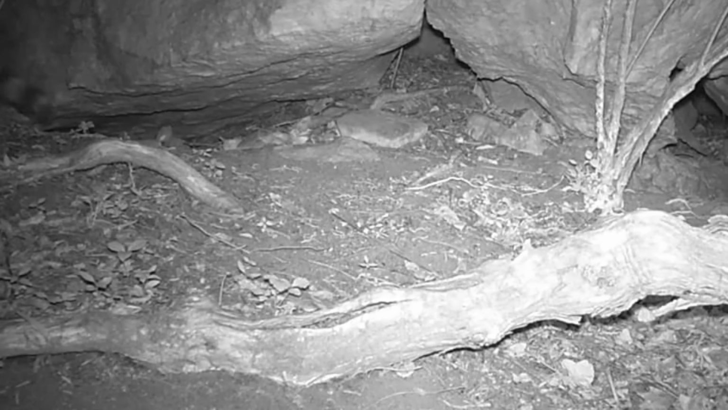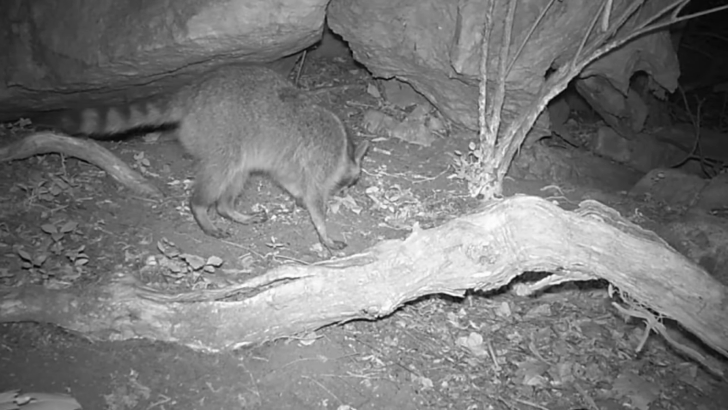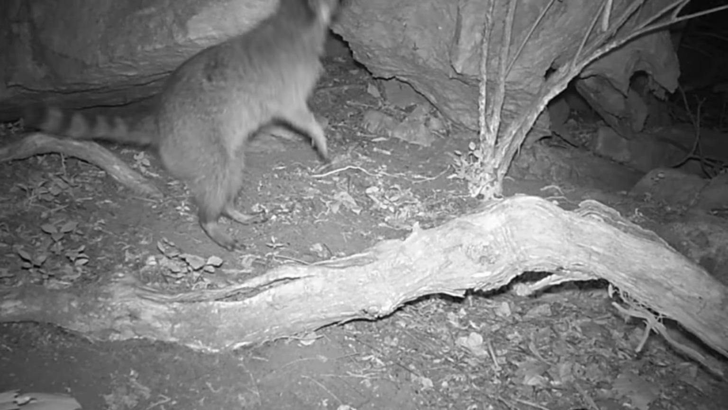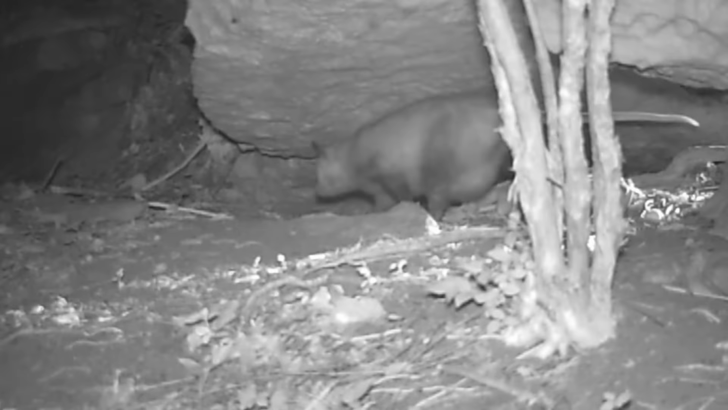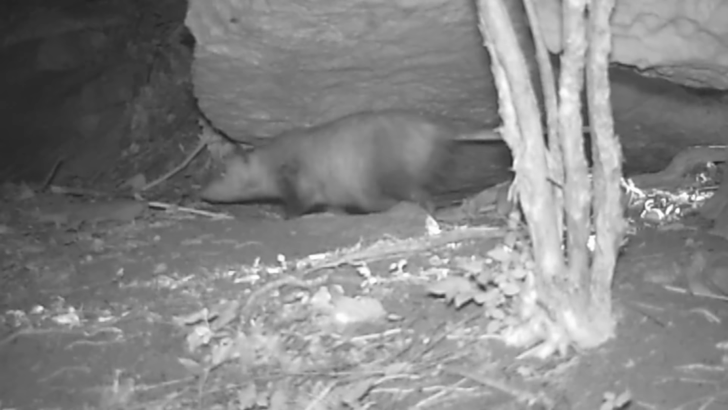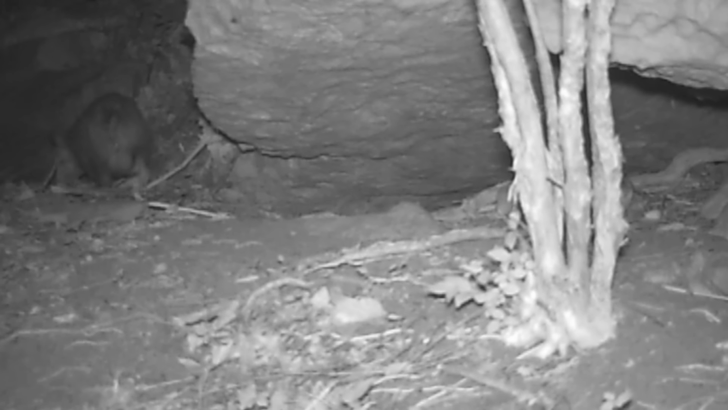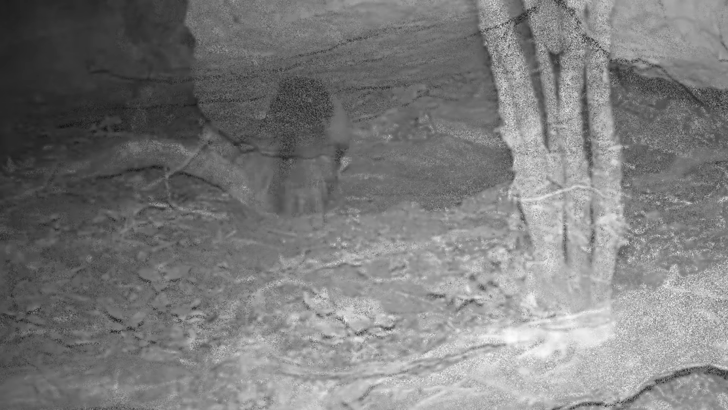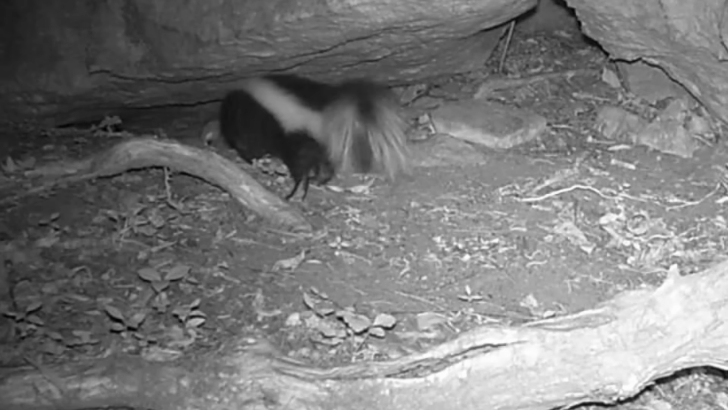Gotta check this spot out. They're comical. And the possum. These little animals live here. And a beautiful little skunk.